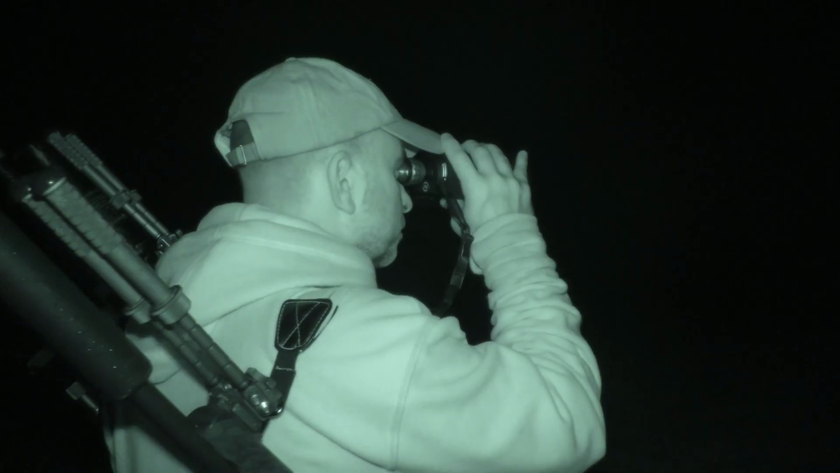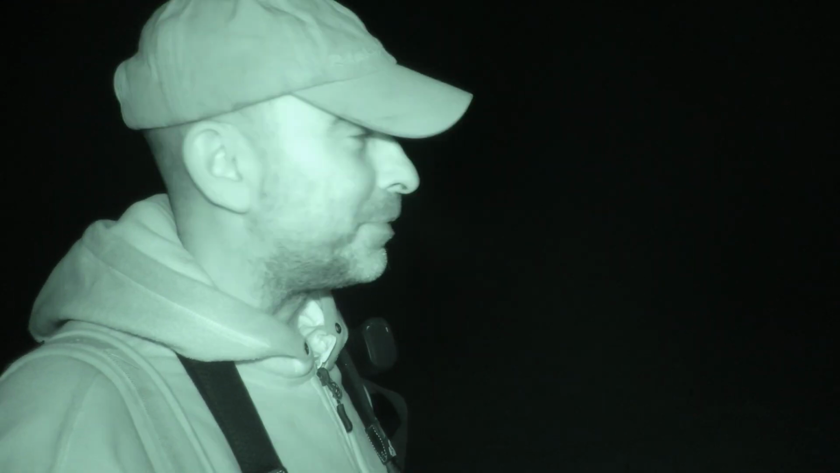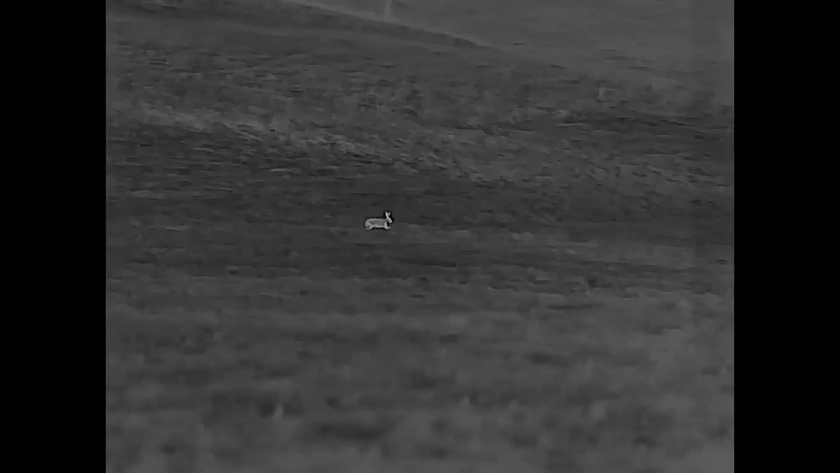So I need to be a little bit careful here because there's one or two hares around on this ground as well, and the farmer wants to keep the hares on here. He likes to see a few hares about, so I need to be very careful not to shoot any big bunnies. I thought that one looked a bit big. That was a hare. You can tell a hare if you're not sure and you just watch it for a minute. When it moves, rather than a rabbit sort of hopping along, these lumber along. So yeah, they're quite distinctive.